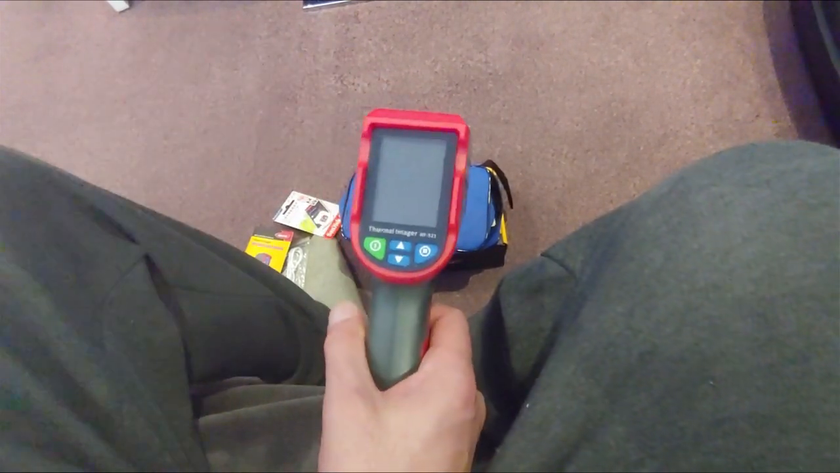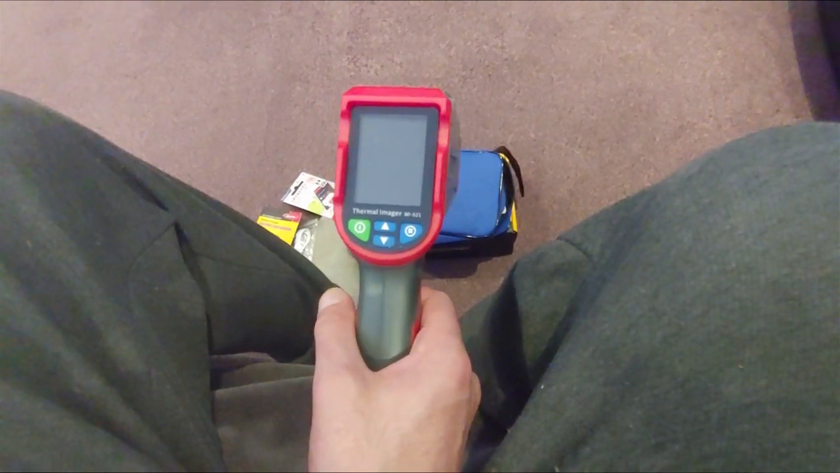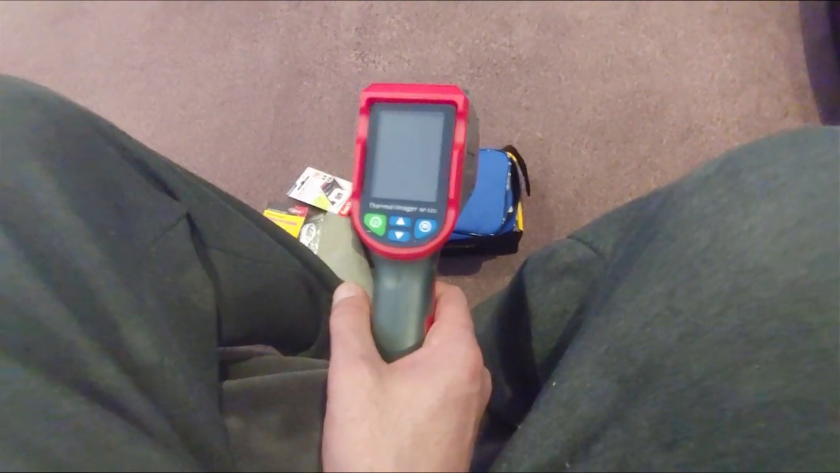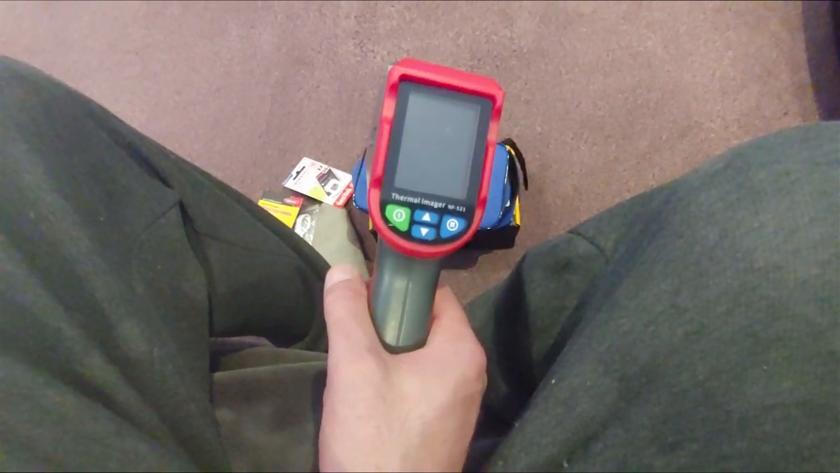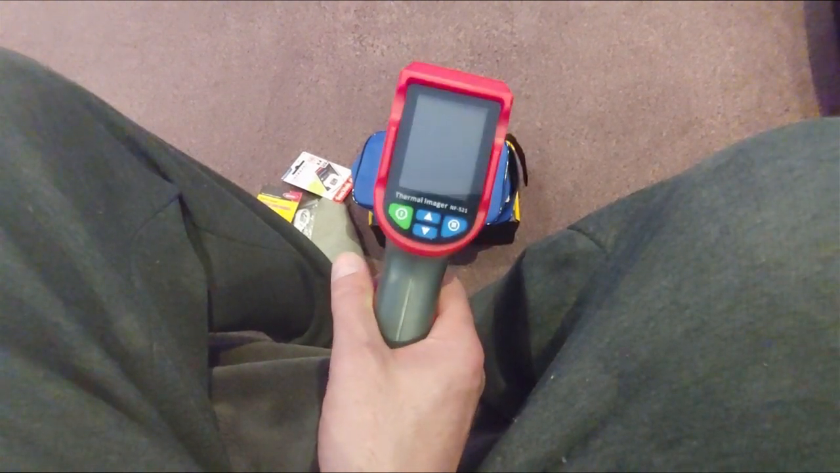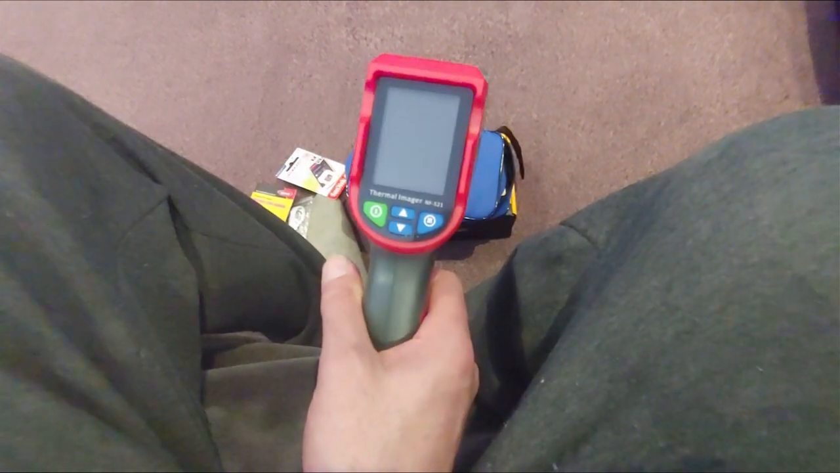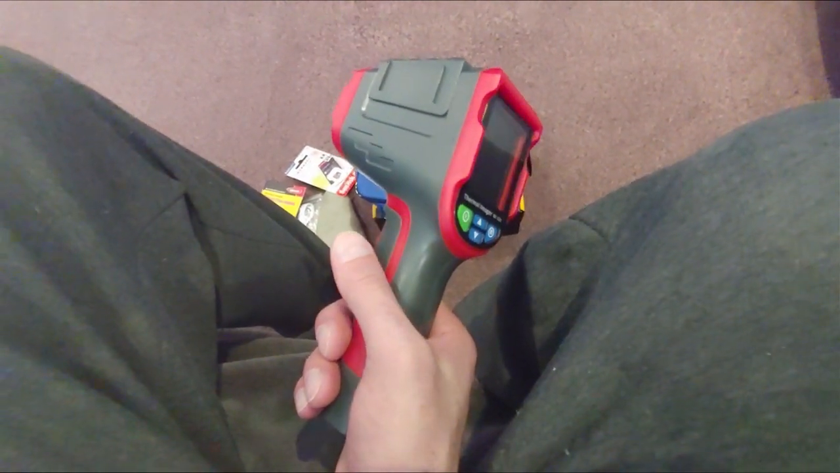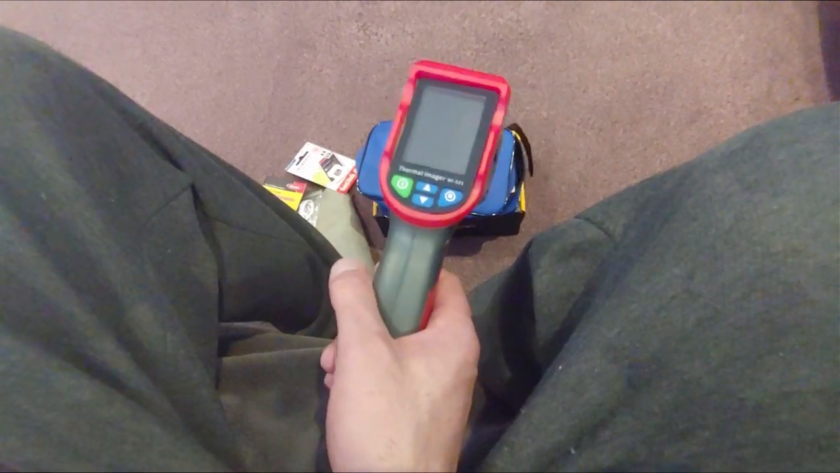So basically, spirits are commonly known for creating hot spots or cold spots. So although you might not be able to see the spirit, this can, because the spirit is usually colder or warmer than the room temperature. So if you see a humanoid shape with this, because it's picking up the heat, that's something that you can't see with any other camera other than the thermal. So it is a good tool to have for paranormal investigators.